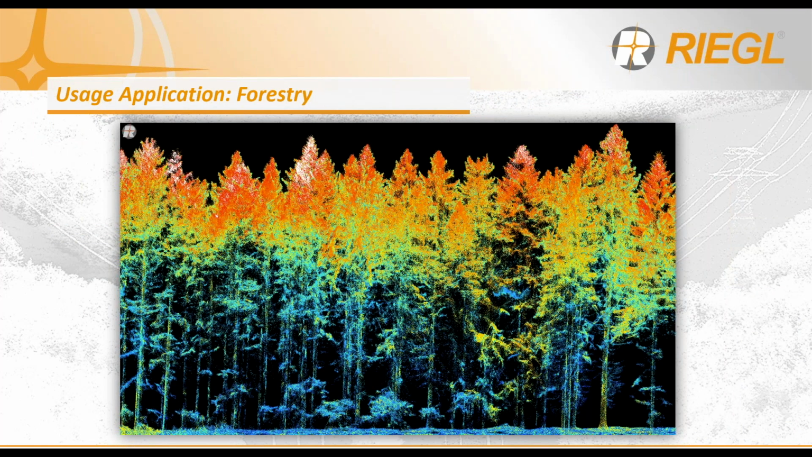So now that there's been an overview of these LiDAR sensors, in the end, it depends on what your usage application is for your LiDAR system. In this case, for forestry, you need that multi-target capability. You need the ability of the LiDAR to penetrate all the way to the ground and not just the top of the tree canopy. In this particular image, it was taken with the miniVUX 1DL because of that high concentration of points, and you're able to assess the health of the vegetation as well as measure the DBH, or diameter at breast height.